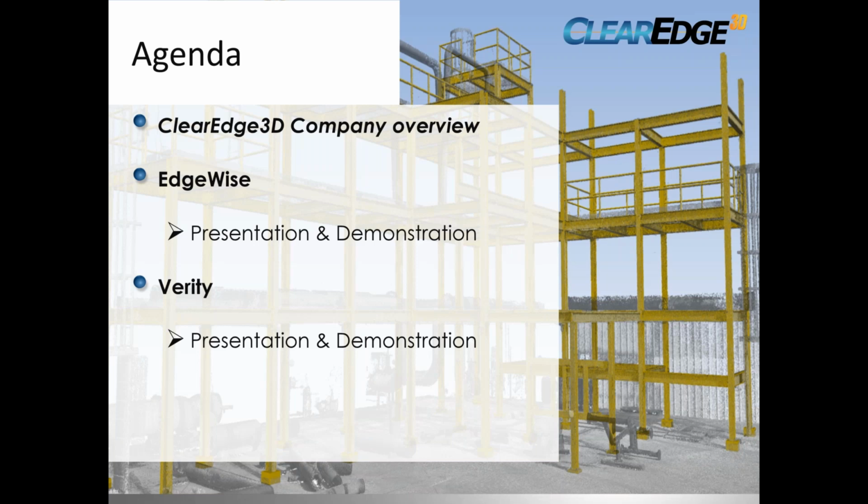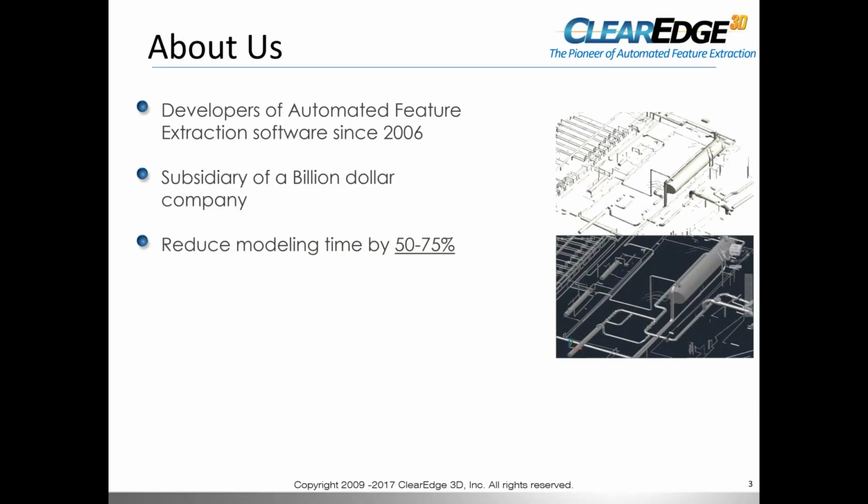And I'll start with a little bit about ClearEdge, the company, who we are. We're actually developers of automated feature extraction. We started in 2006, so we've been doing automation using scan data since 2006. So we truly are the oldest company in terms of developing algorithms for automation. We're a subsidiary of a billion-dollar company, so we're certainly going to be around for a long time. And our goal is to reduce modeling time by anywhere from 50 to 75%. And we're pretty much accomplishing those numbers.